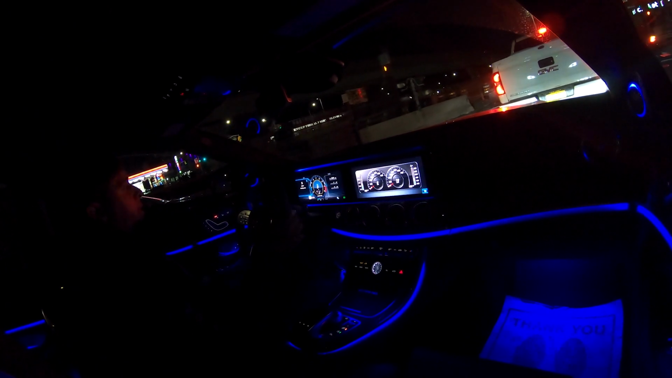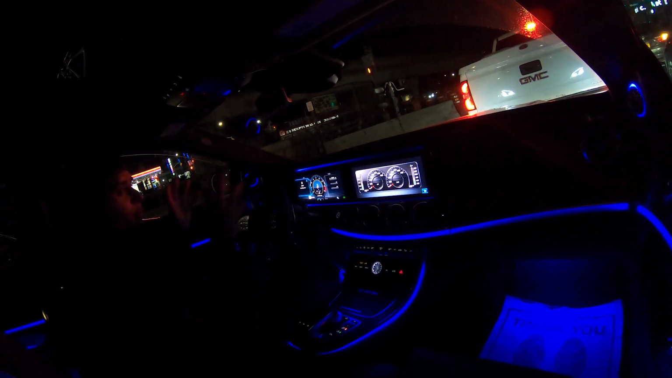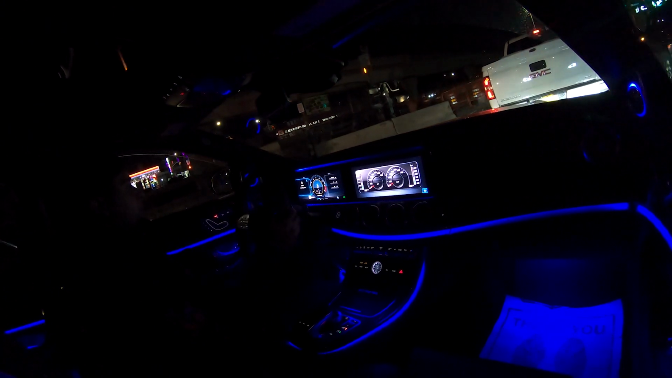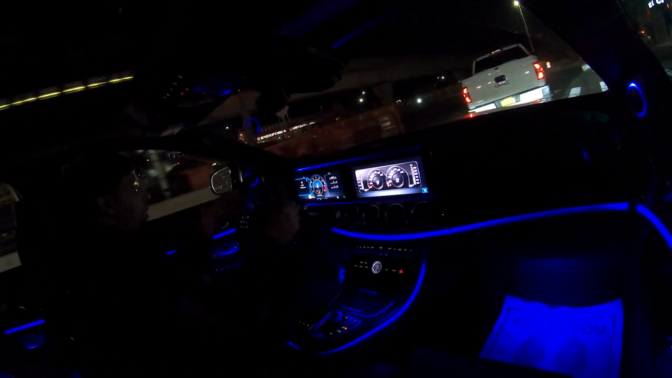Honestly, it's probably the best car I have ever had in my life. Comparing this to my M4, I have to admit, it's a big upgrade. I do miss the coupe feeling, but we're totally getting off topic. It's a topic for another day, but I miss the coupe, bro. I sometimes wish I bought an S63, but we don't got money like that.